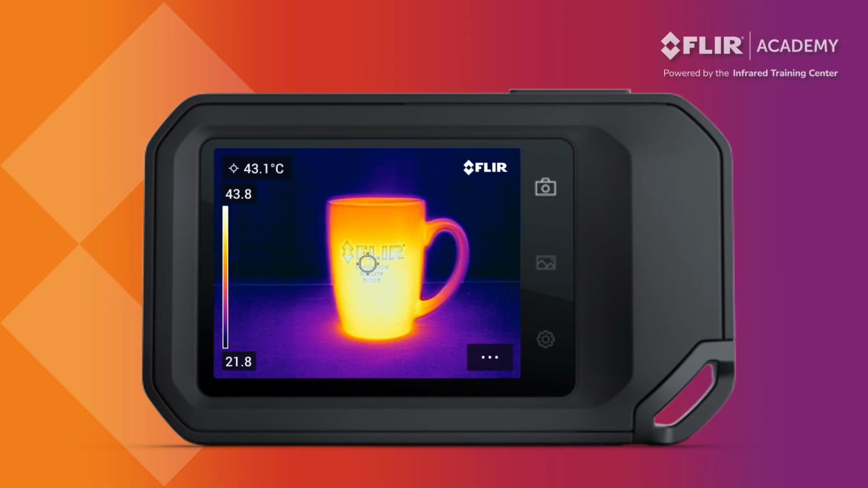Knowing the correct settings to use requires a Level 1 IR certification training course at a minimum. For now, please make sure you're familiar with how to change these in the camera, and remember that these can also be adjusted in your reporting software.